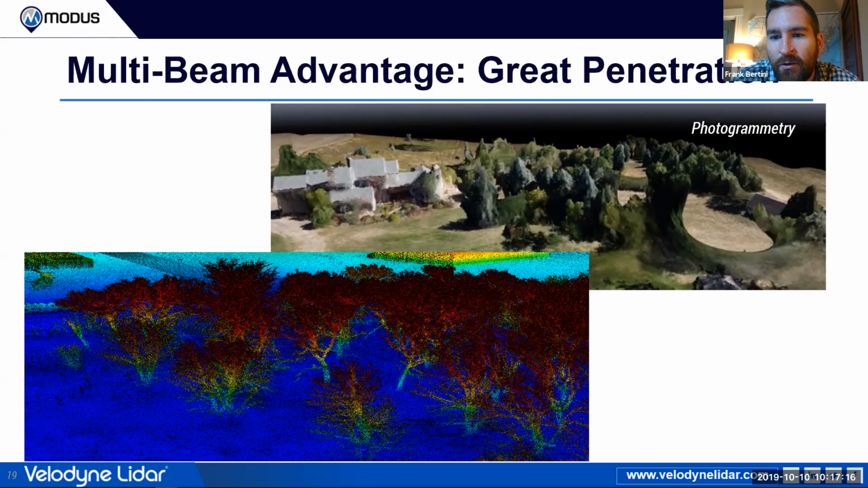You can see here on the top right, we used photogrammetry to look at this tree line. Trees especially are very difficult because they confuse the photogrammetry software and it meshes them all together into an amorphous blob. So you can see the tree line is not very detailed, and the house as well.